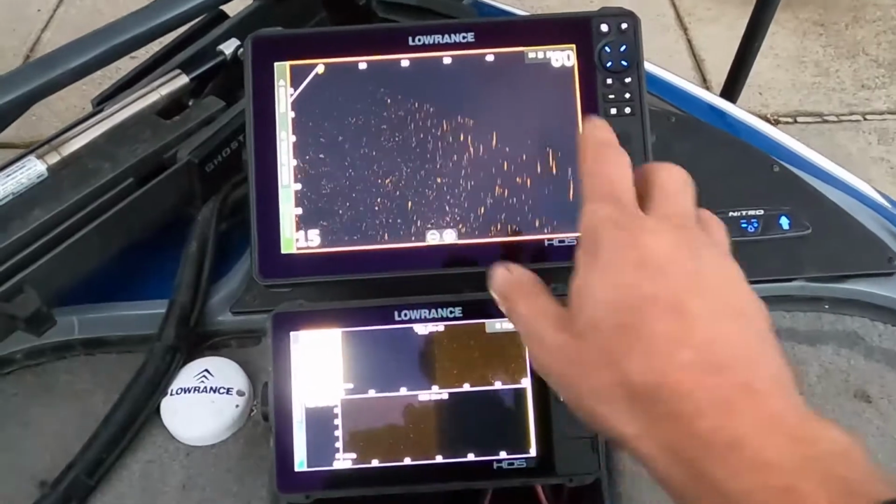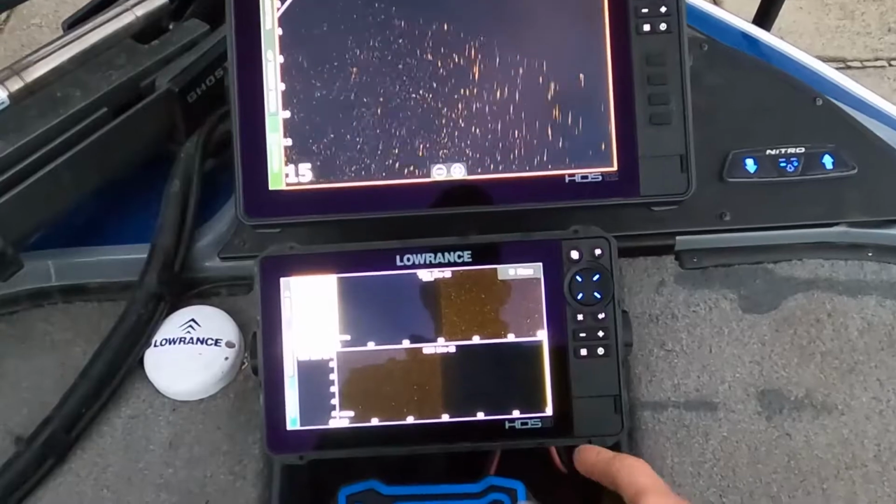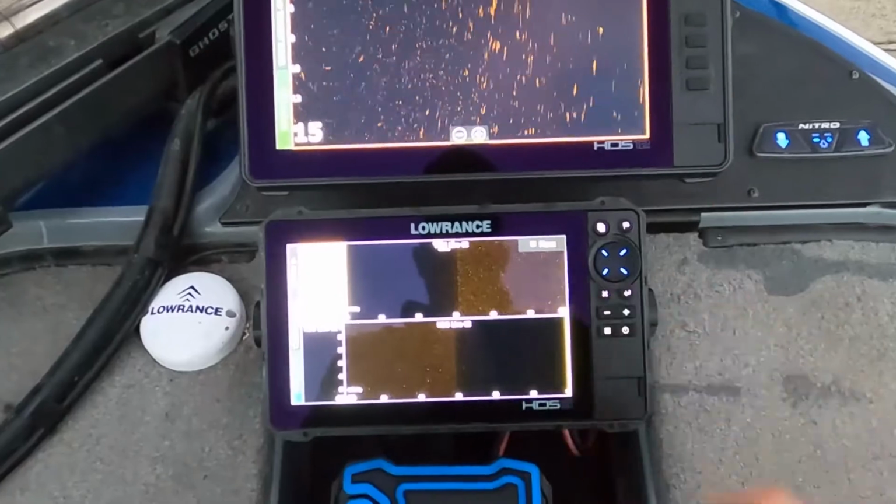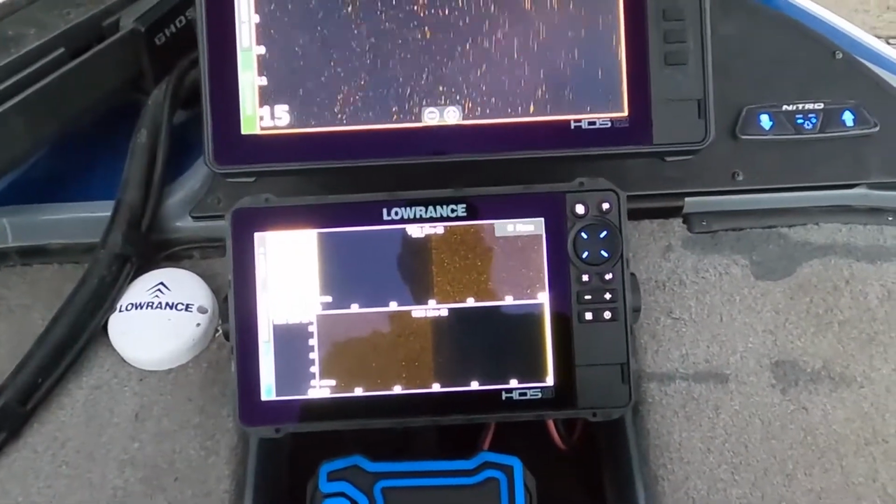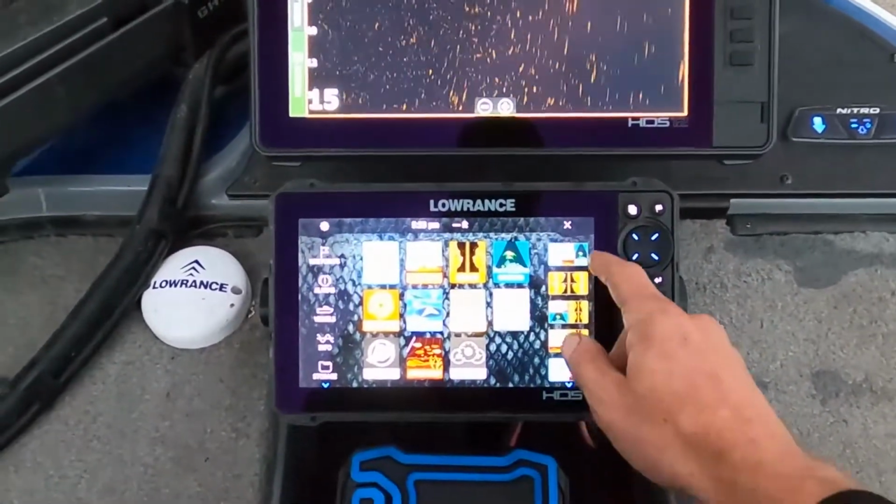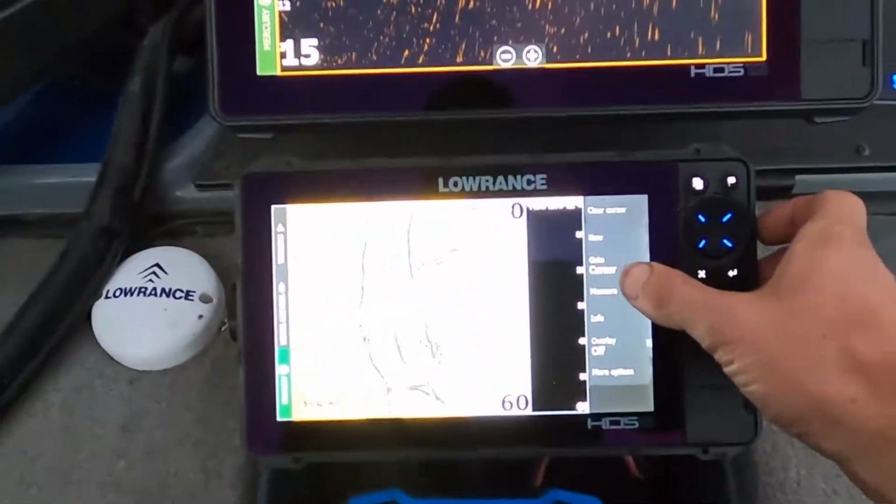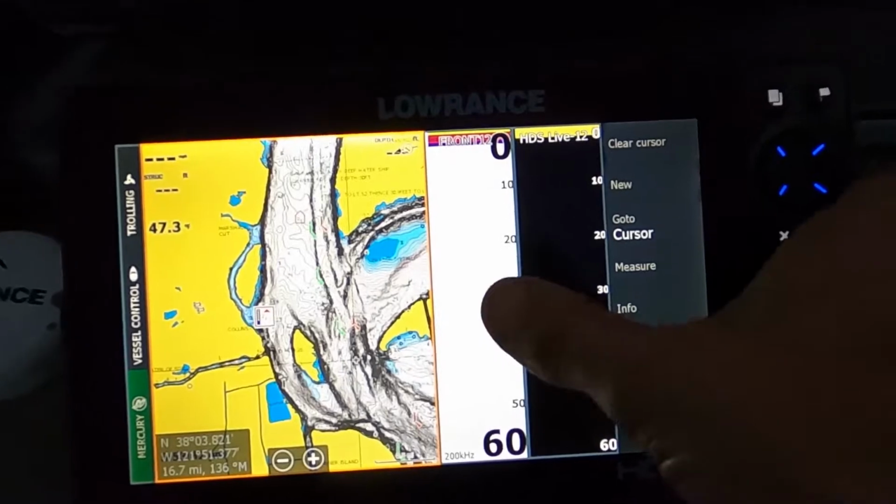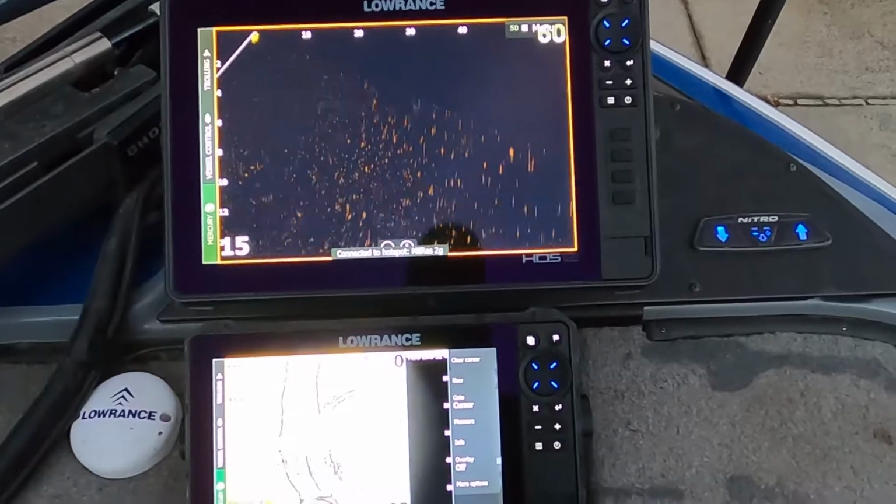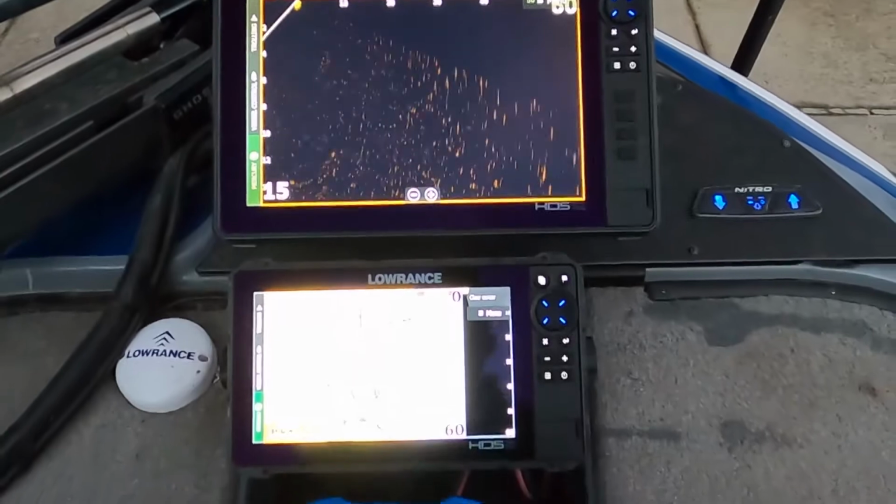The only downfall of all this setup is you don't have GPS with the way it goes. You'd have to have another 12-inch so you could do the 5-screen thing like I did in the back. But for the most part, that's pretty much where this thing lives, right there with the map, the 2D down scan, and forward scan.